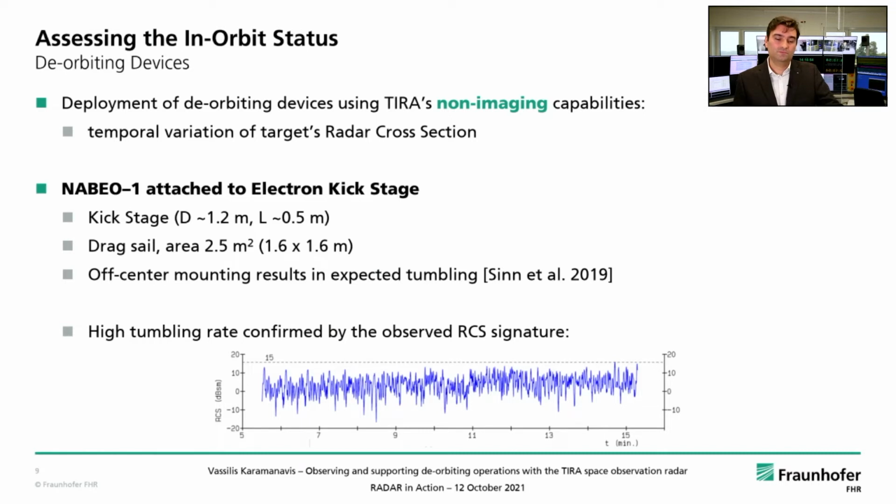We have performed observations with TIRA. We have obtained, among others, this RCS signature, and we have indeed verified and confirmed that we see this high tumbling rate. This is characteristic, if you notice in the radar cross-section signature, from this jittery, very high variability in the RCS.